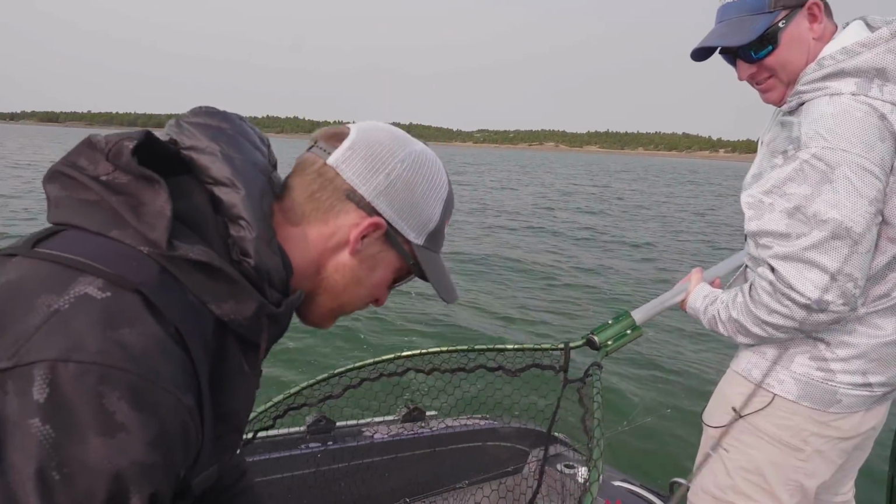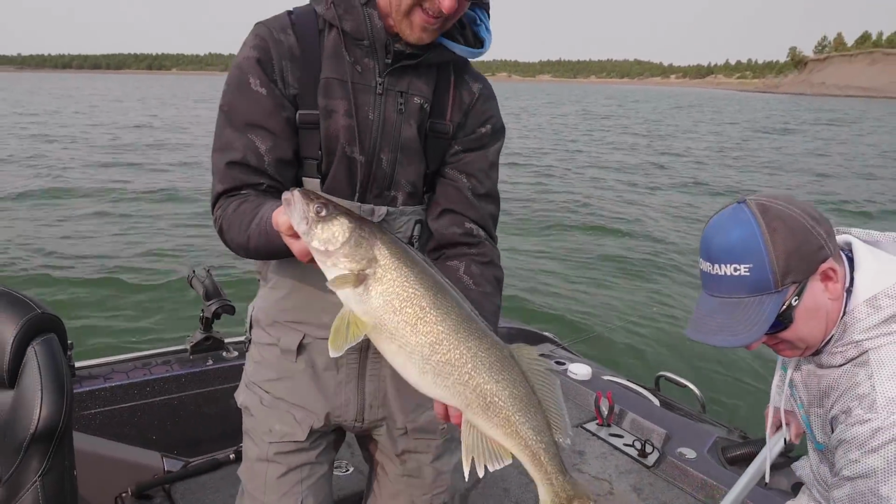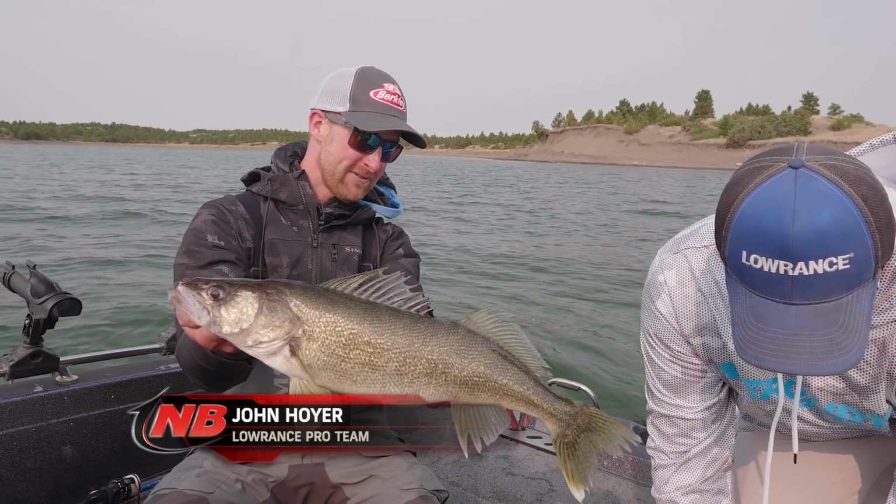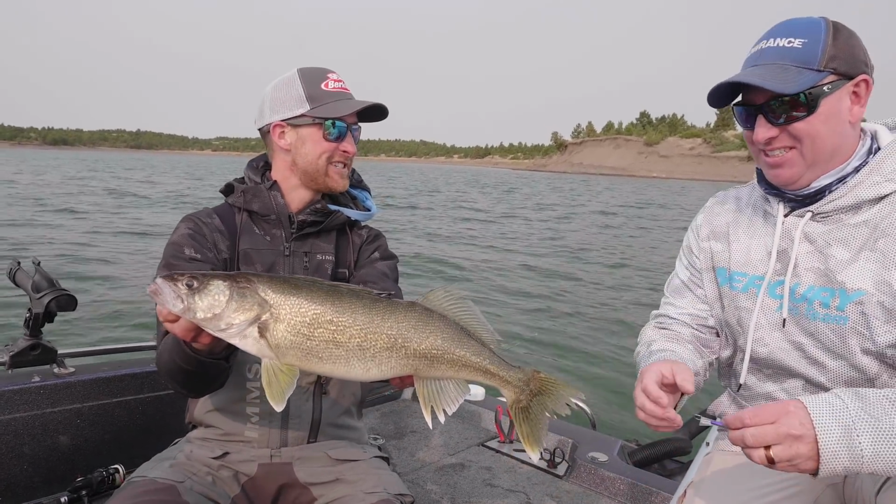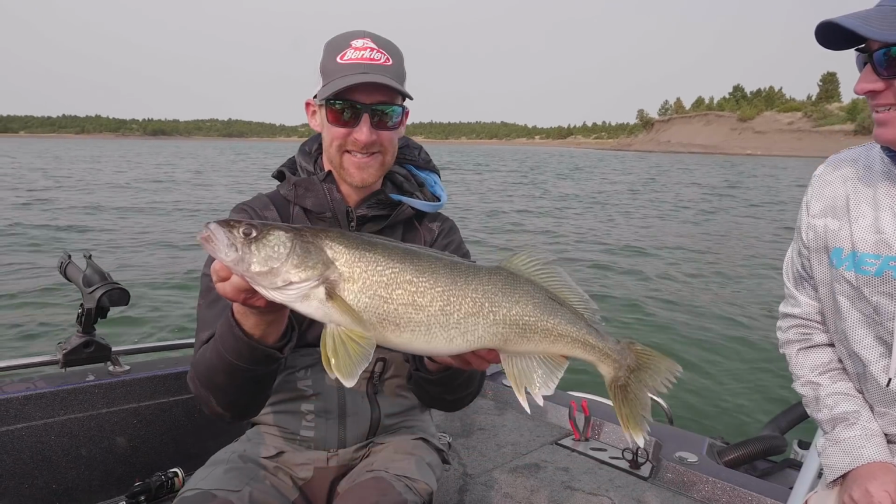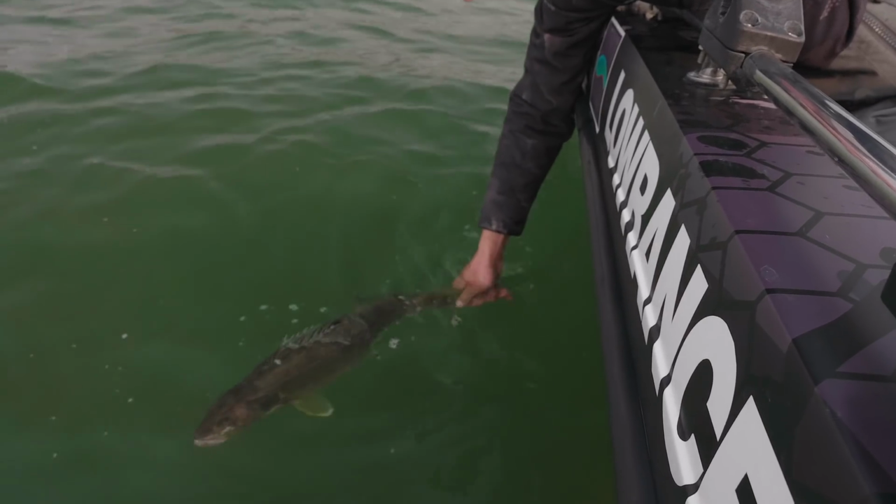That is a sweet looking walleye. Healthy as can be. Wow, look at the build on that thing. That's like a, I don't even know, 5 pound, 23 incher. Yeah, healthy fish. I can see why you like fishing out here. Got him on the old Johnny Darter too. Wow. All right, I gotta cast again. This is sweet. Yeah, right on. See you later, friend.